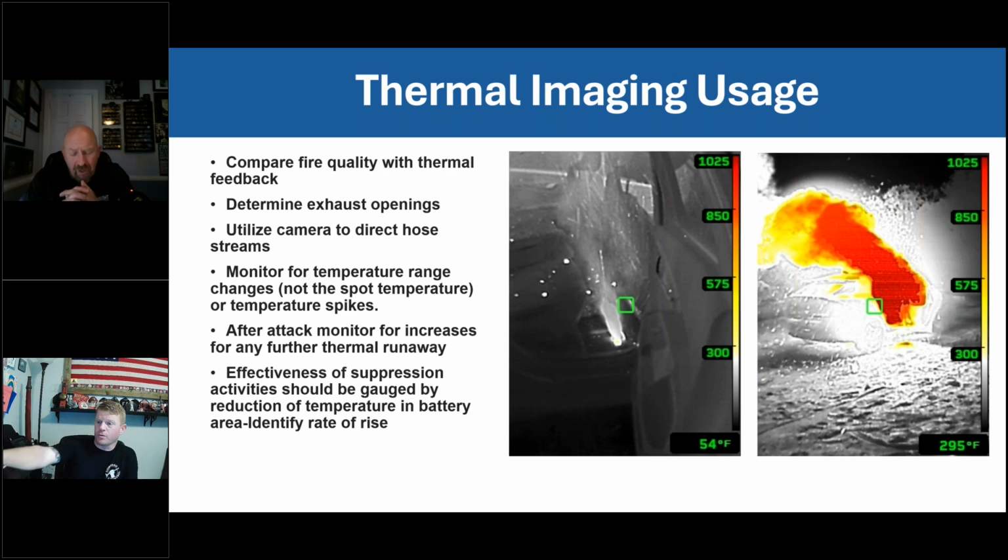So you're advocating using the TIC to basically guide your stream then, correct? Absolutely. That is the way to do it. Perfect. So even if someone didn't have a TIC or one wasn't available, you could still accomplish fire attack because visually you would be looking for higher pressure exhaust. The thermal imager makes us more efficient. It's a tool that makes us more efficient if we utilize it properly.